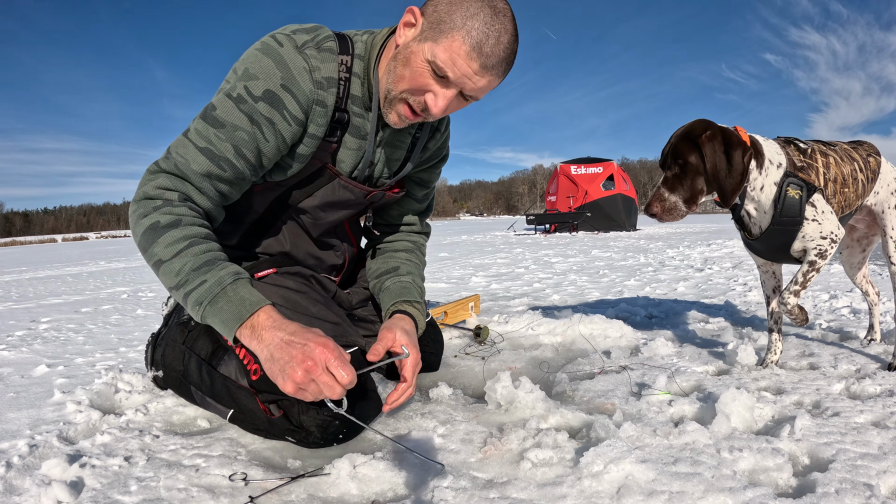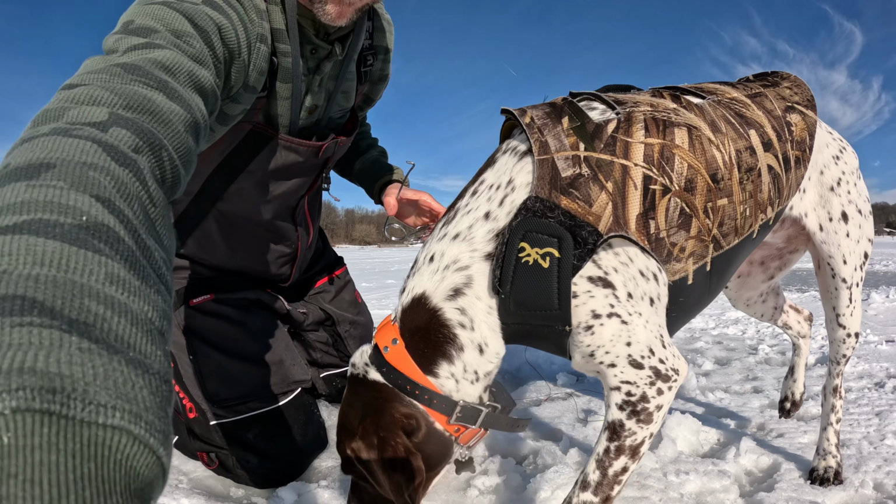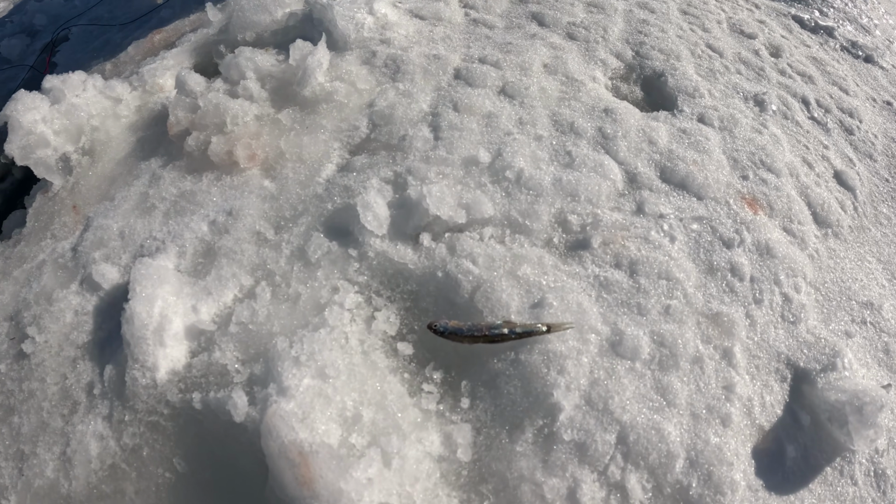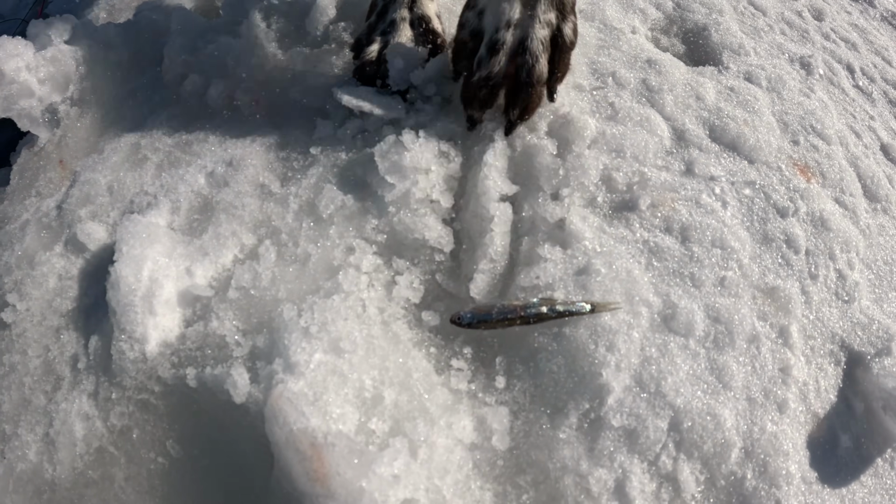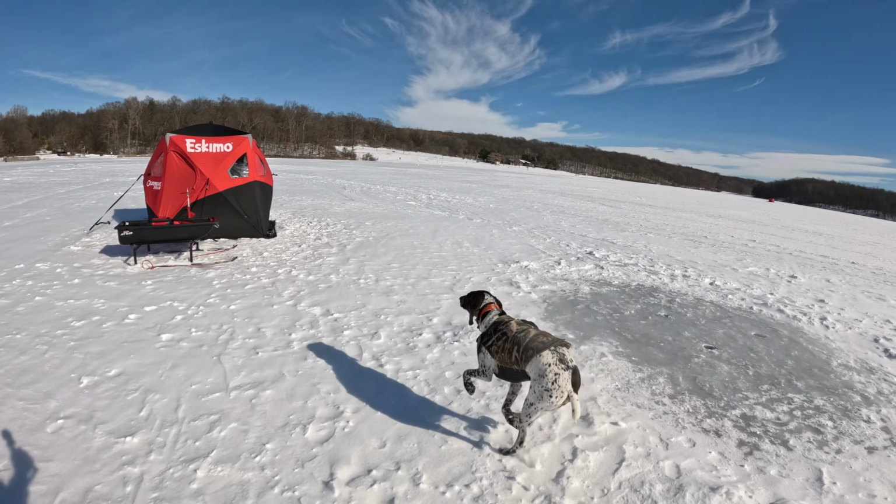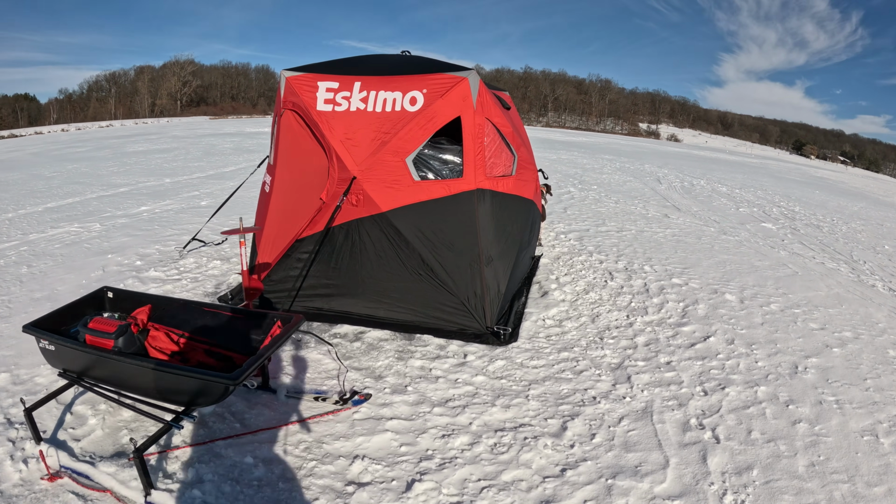All right, we're going to see if we can find a minnow that's halfway lively in there. Watch out, Willow. Willow, no. That's what we caught it on, about a 3-inch minnow. Willow's going to eat it. All right, let's get back in the shanty and get some bait.